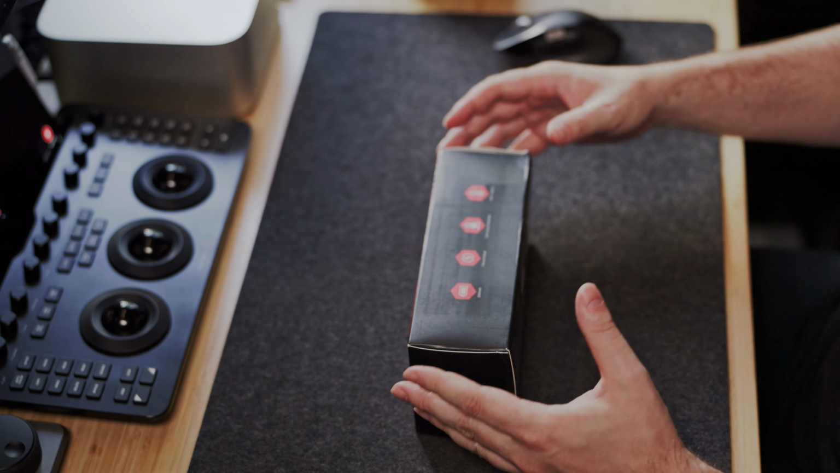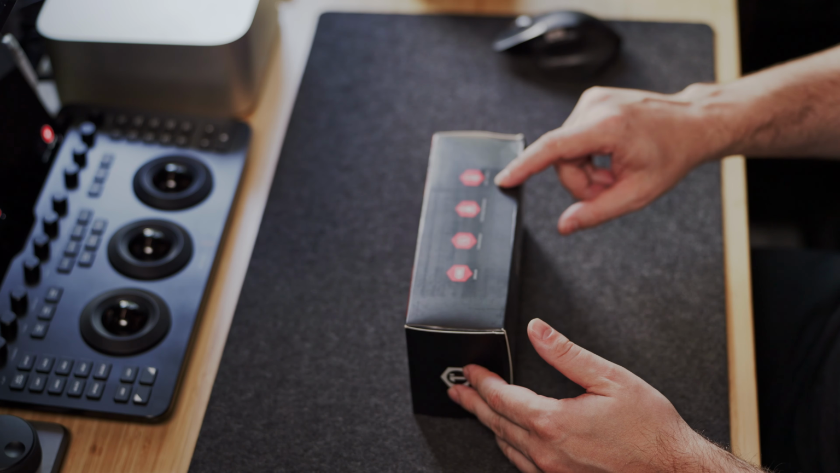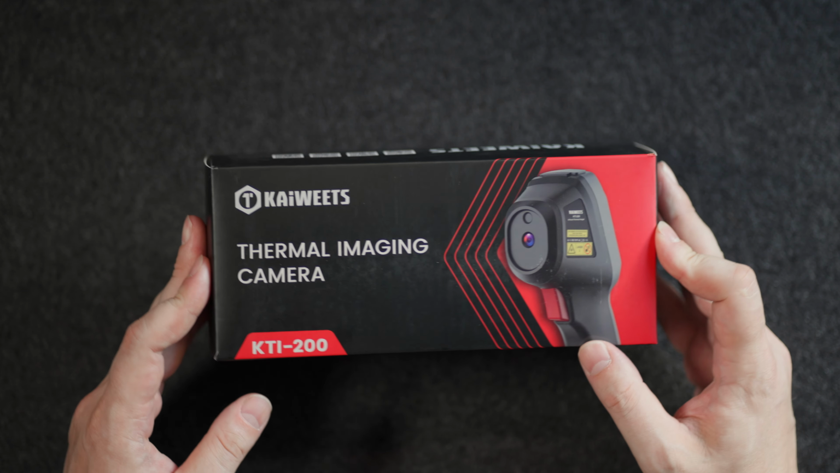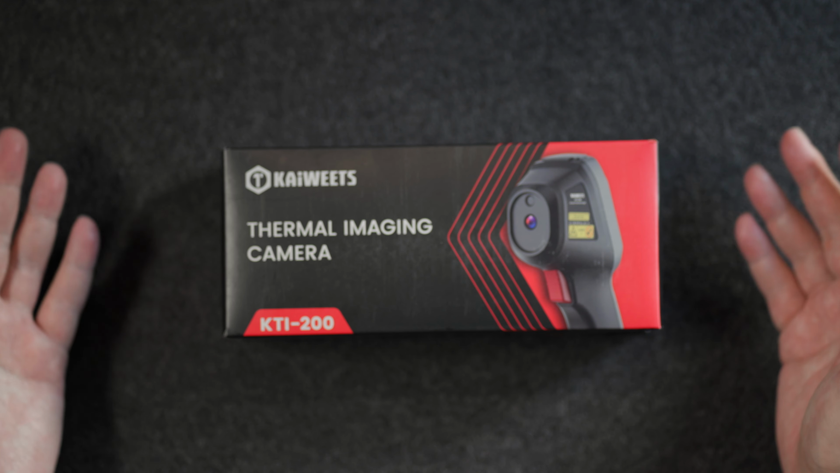I'm pretty sure that I'm not going to be actually testing some of the gear that is going to go above or below that temperature, but it is great to utilize this device, not only to show you guys what the temperature of specific devices are, but also just in your household.